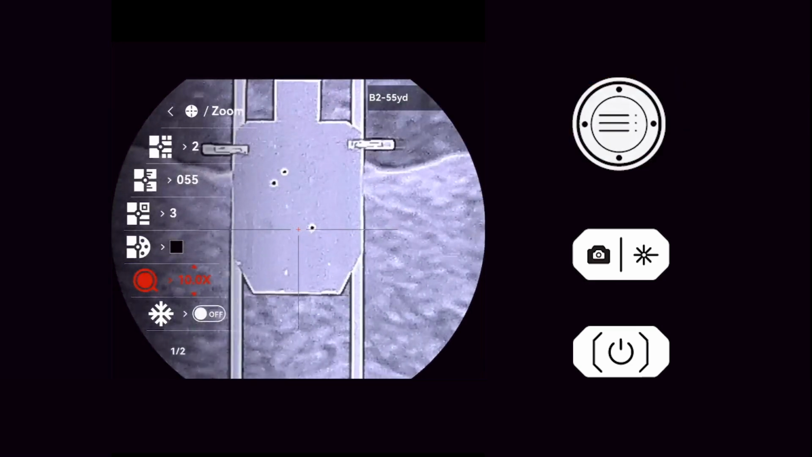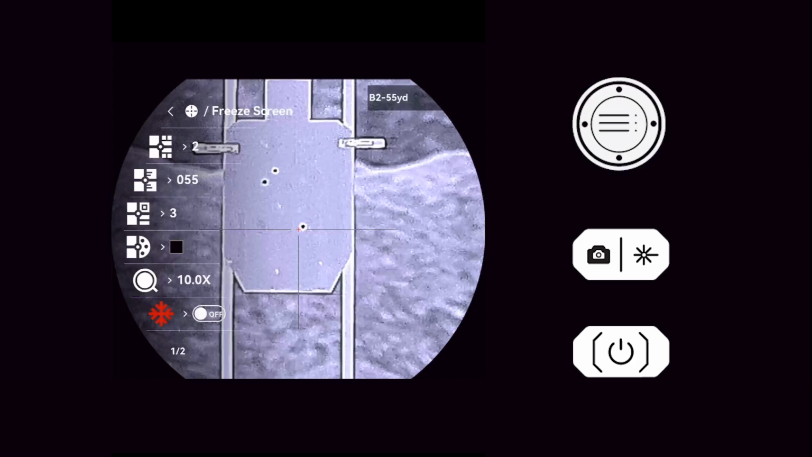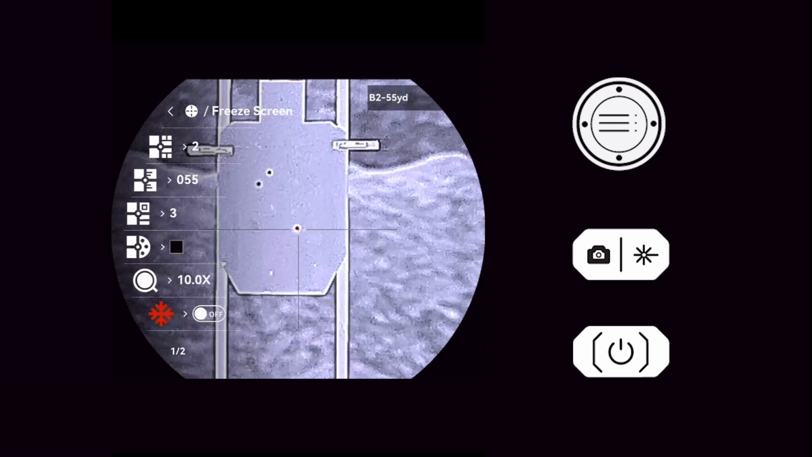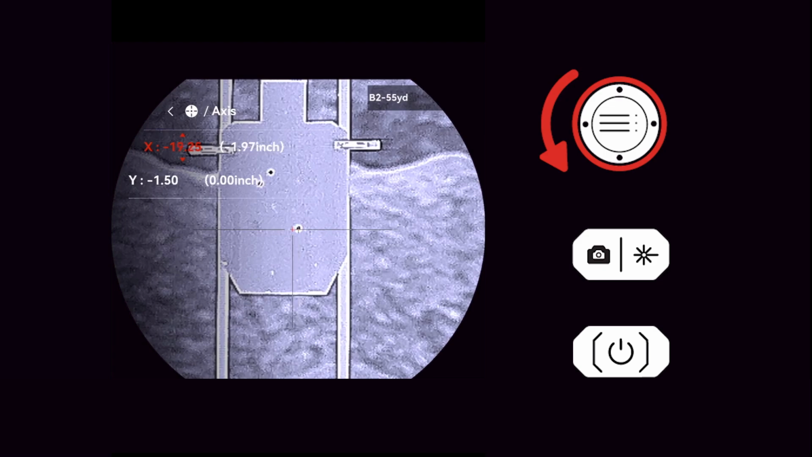Now, navigate to the Freeze Screen menu. While keeping the reticle on the impact point, activate the Freeze Screen feature by pressing the menu button. Once you have activated the Freeze Screen feature, navigate to the X and Y adjustment menu. Press the menu button to activate it, then begin adjusting the reticle position to match the second impact point.